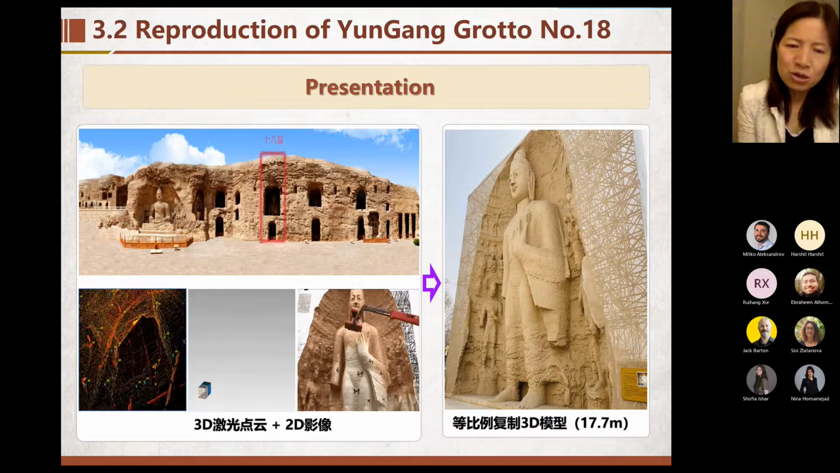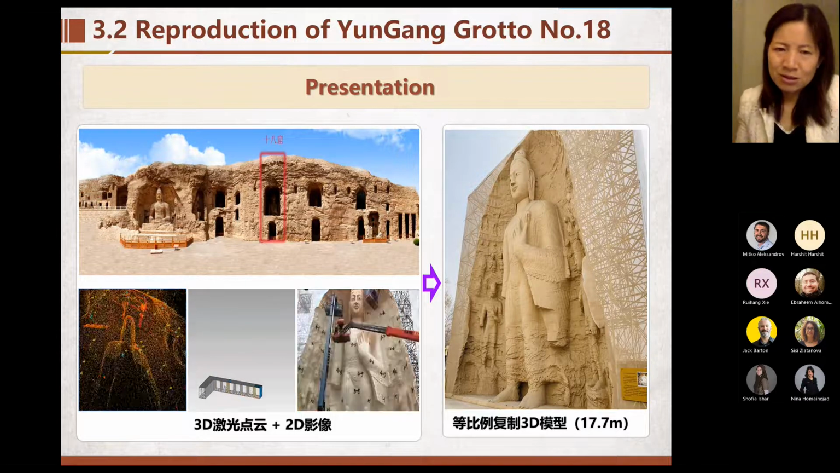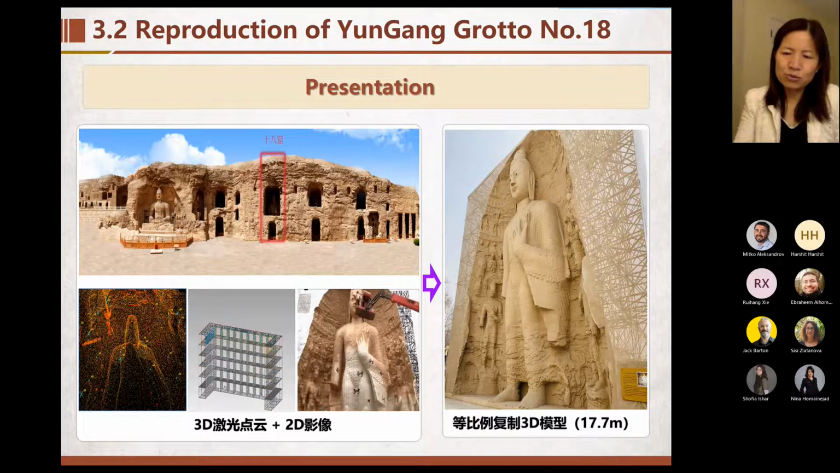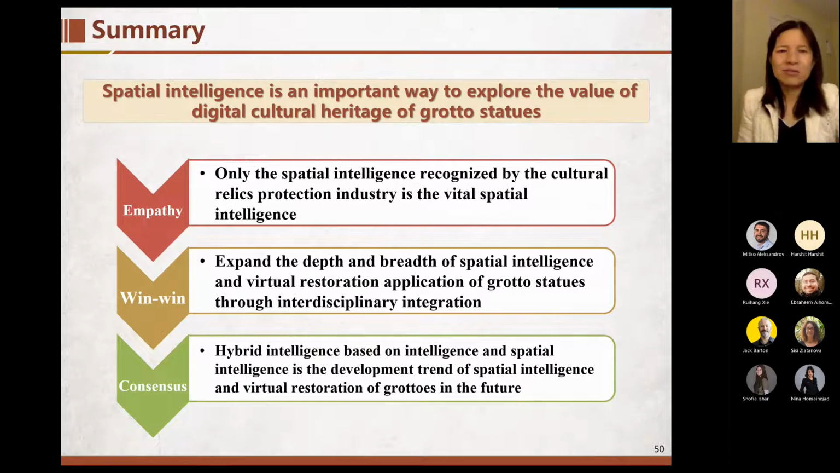We need to get new information from the cloud. We can apply this data or the result to different fields, and let most people do it and know it. So finally, I give some summary. Only spatial intelligence, recognized by the cultural relics protection industry, maybe is very important.